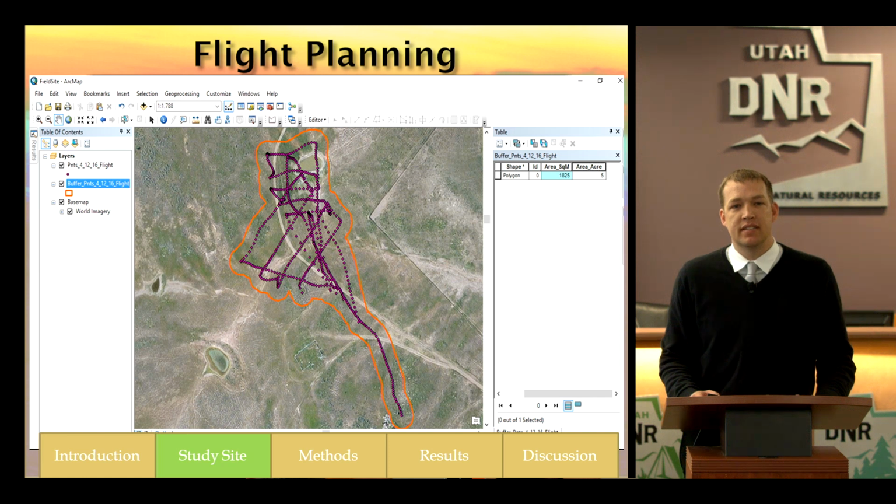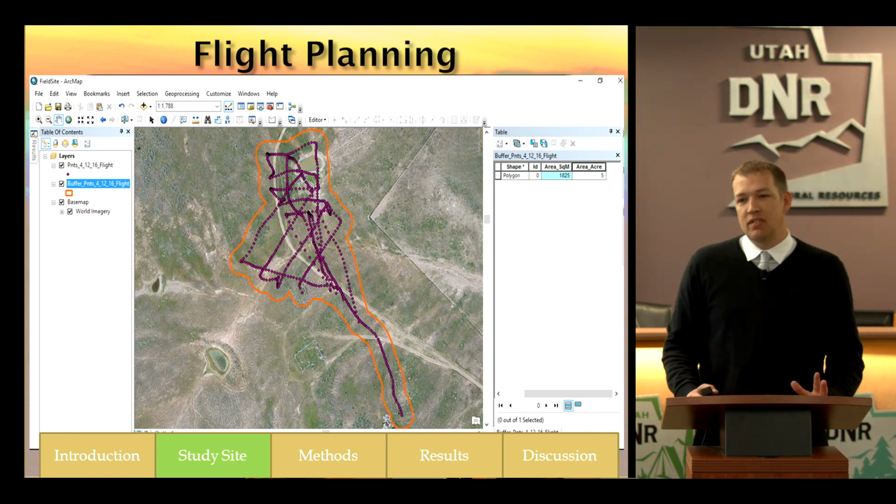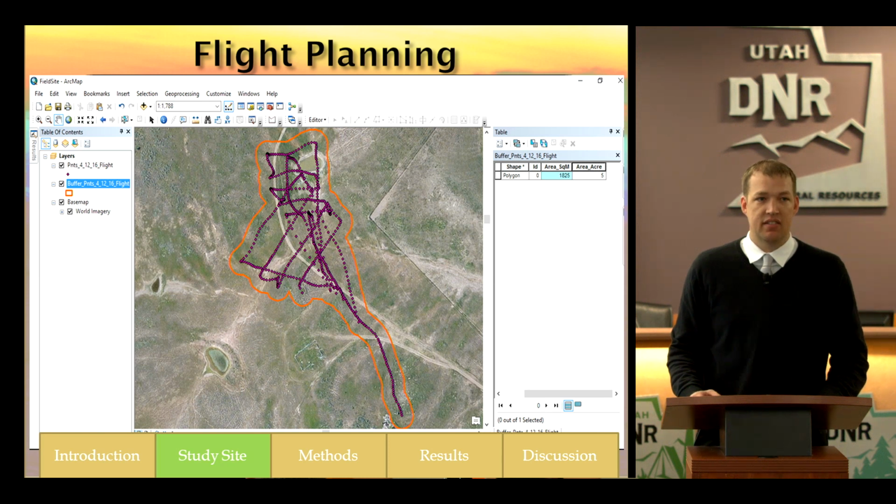So, our flight planning. Once we knew how high we were going to fly, we needed to develop a little grid pattern that we were going to fly in.